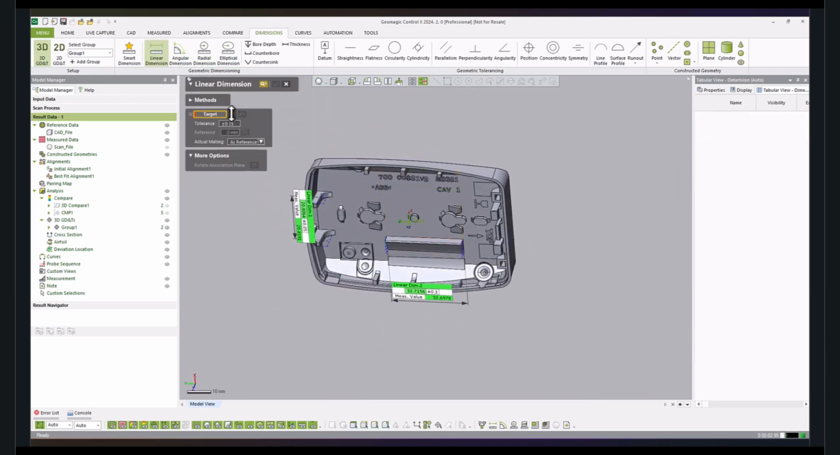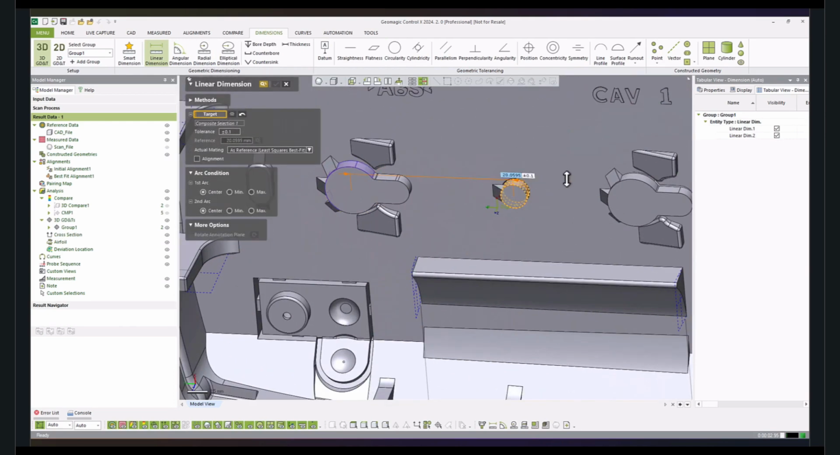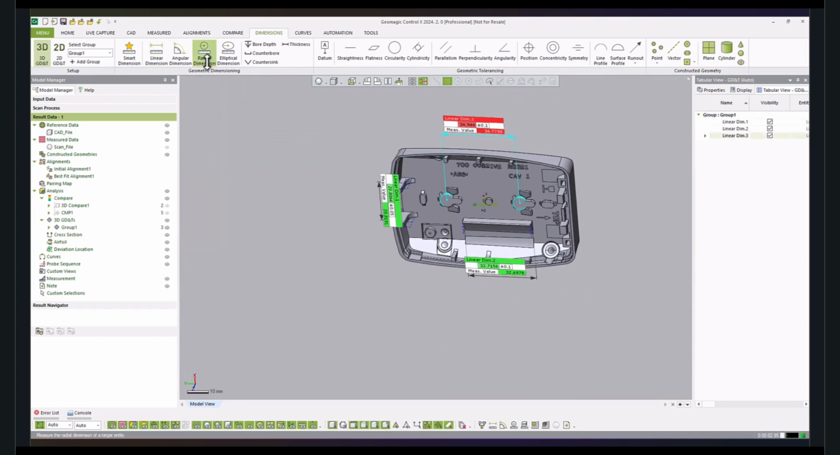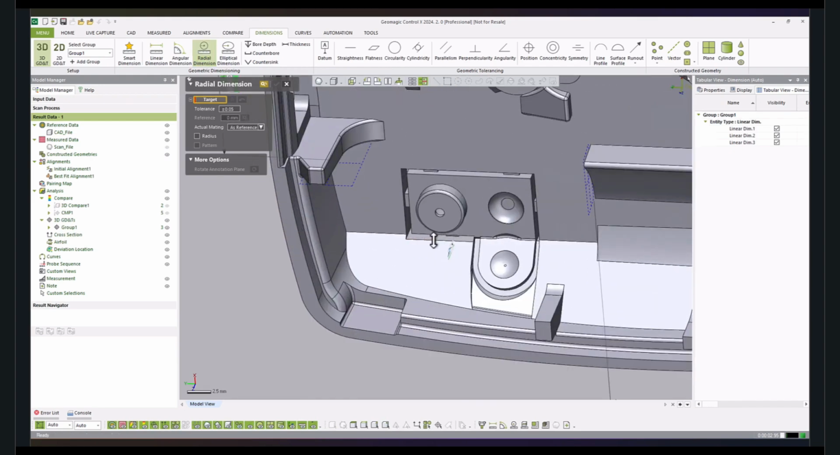We can also perform center-to-center type dimensioning. For example, I'm doing a center-to-center dimension between these two cylinders. I'm taking those features, dragging it out, adding the required value of tolerance, and saying OK. And a red flag indicates a failed inspection. And the same applies for radial dimensions.